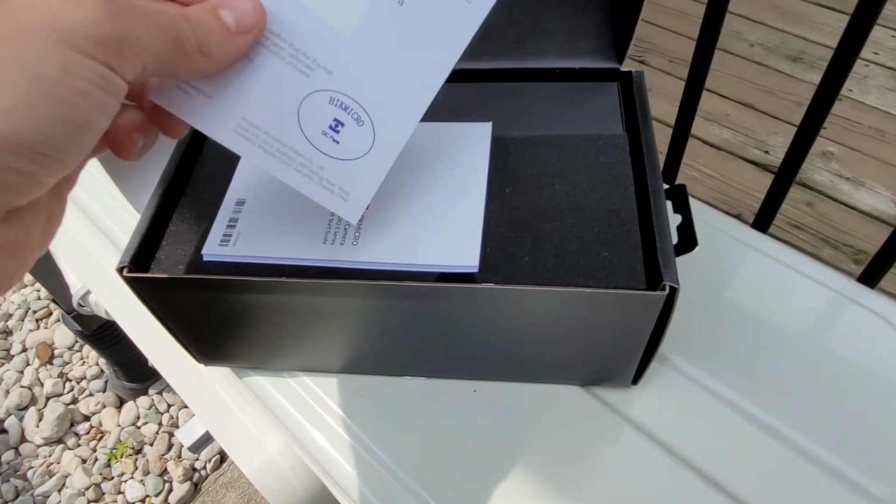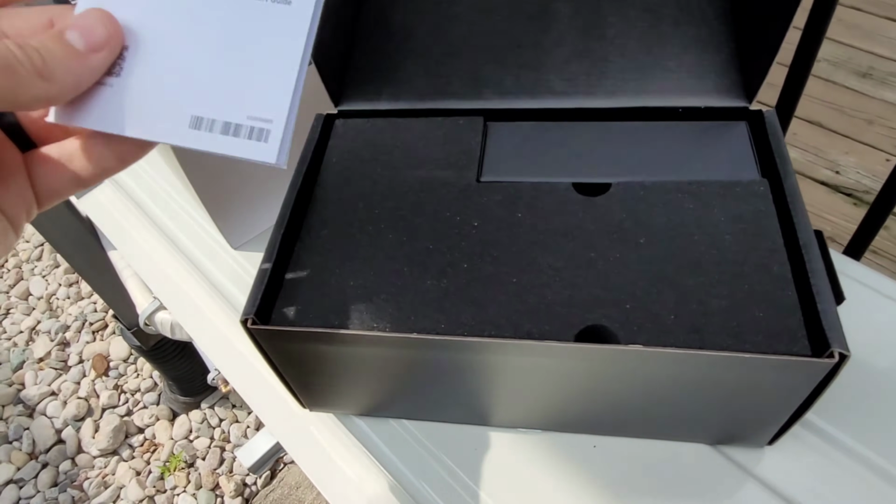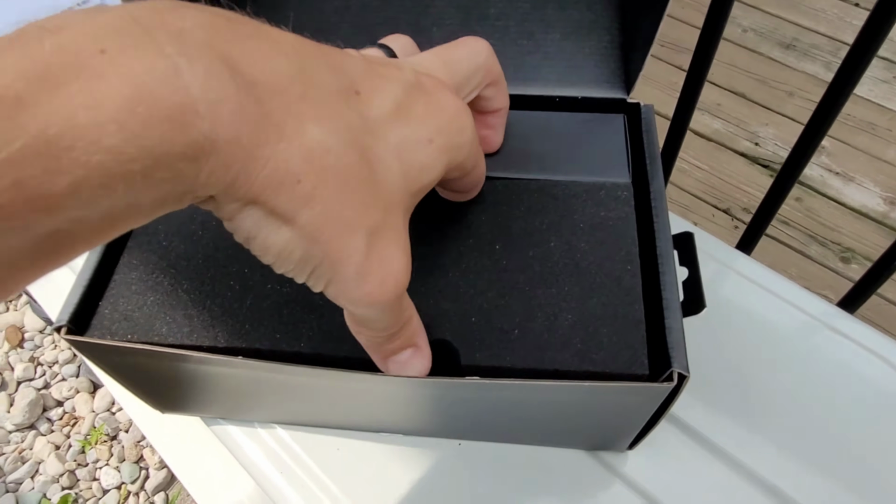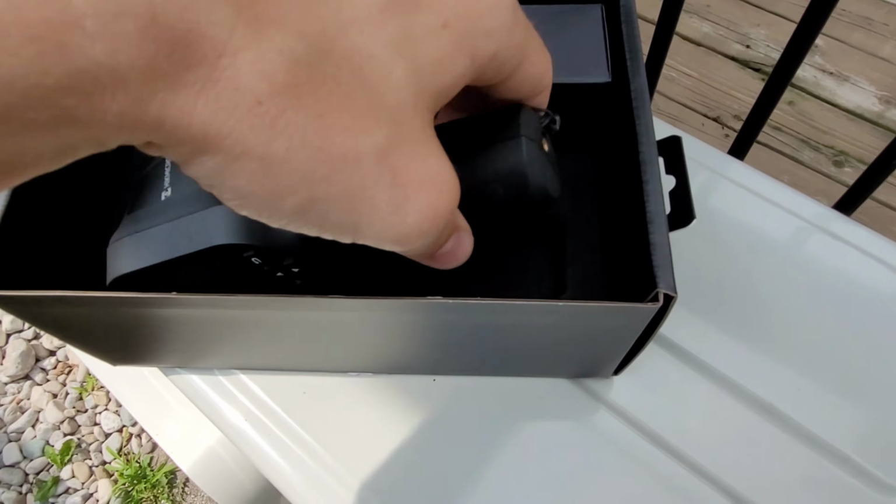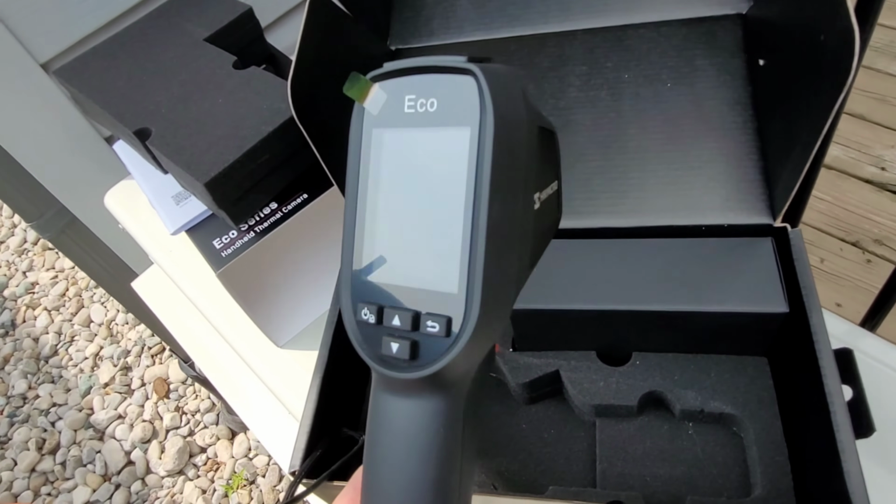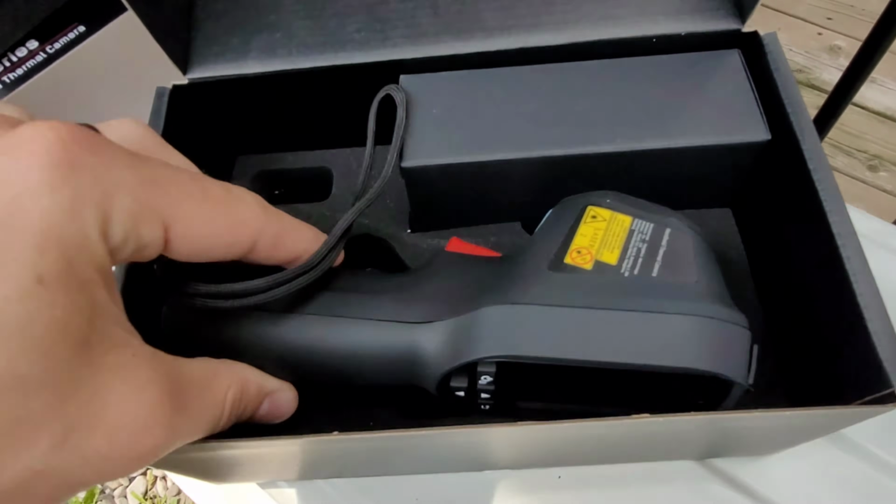So right off the bat, you get this little certificate of calibration. You get a nice little manual. You'll find you don't really need too many settings out of this manual. Everything's really straightforward, nice and easy to use. So this is the unit. It's got a nice rugged feel to it. Nice kind of a soft rubber compound on the outsides. Pretty rugged. Nice bit of weight to it. Feels pretty good quality. I've been playing with this a lot and it's come in super handy already.